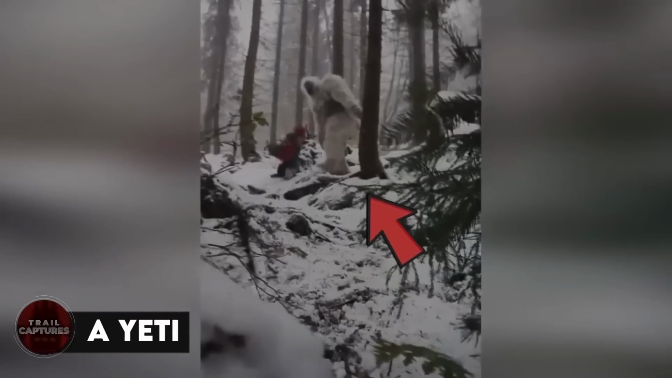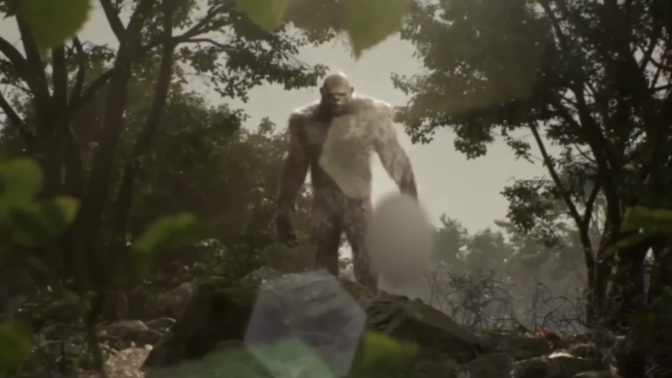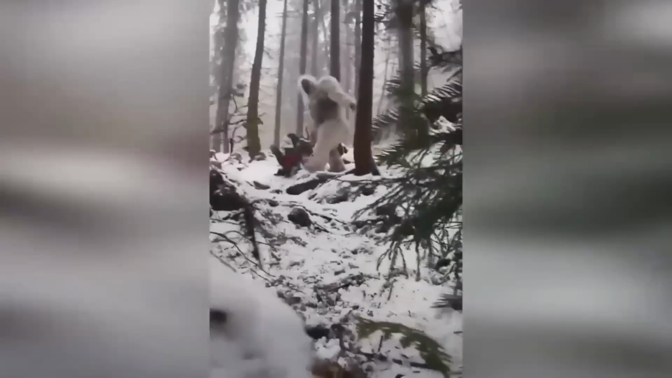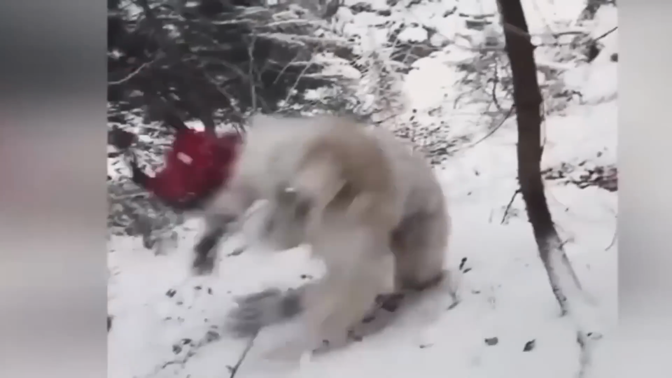A Yeti. Encountering a Bigfoot from a distance is one thing, but witnessing the spectacle of a colossal creature stumbling and tumbling takes it to a whole new level, and that's precisely what this individual managed to capture on camera. Two immense beings, possibly Yetis, were observed devouring an animal, and within seconds, one of them lost balance and rolled down the icy slope. Despite being recorded in 2016, no one has been able to provide a reasonable explanation to this day. A rake.